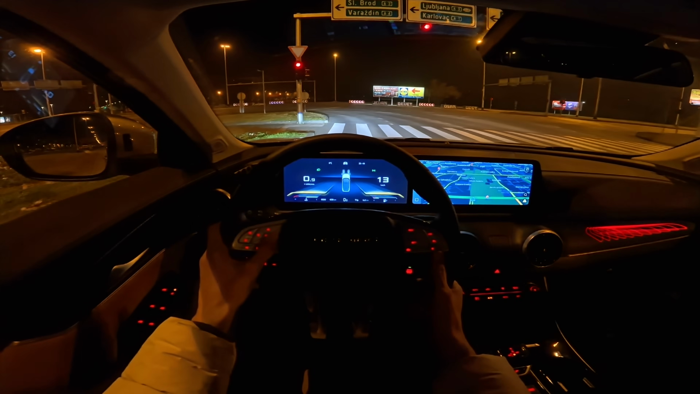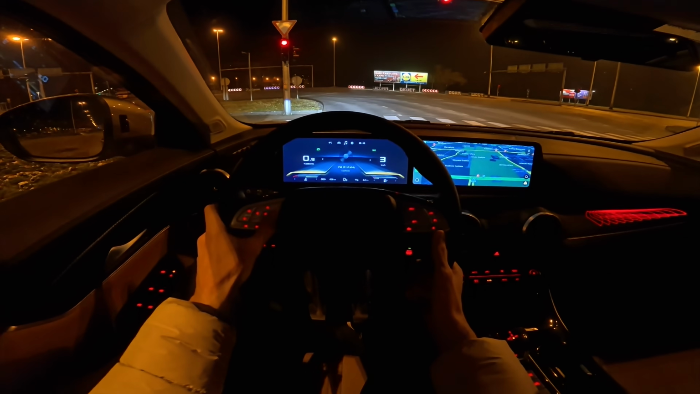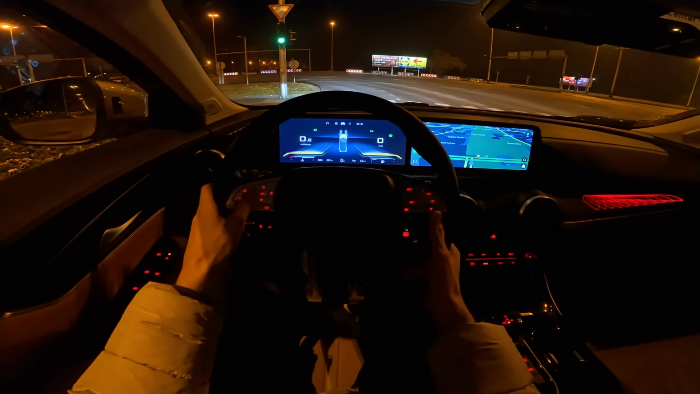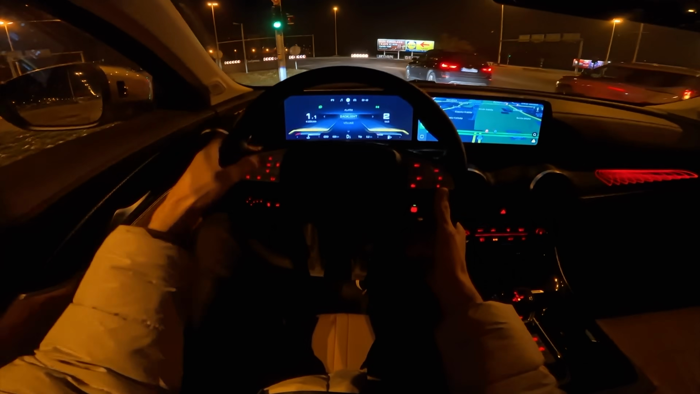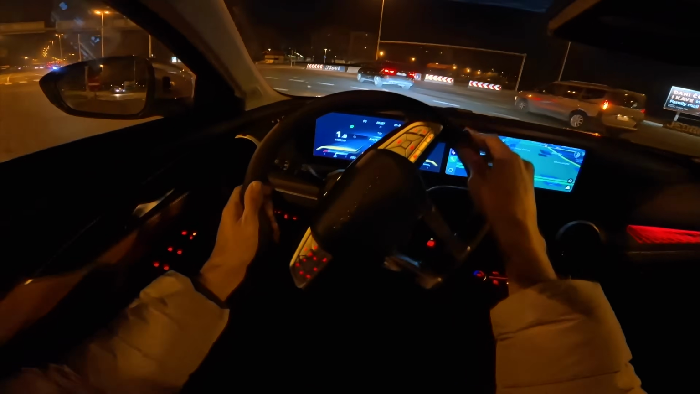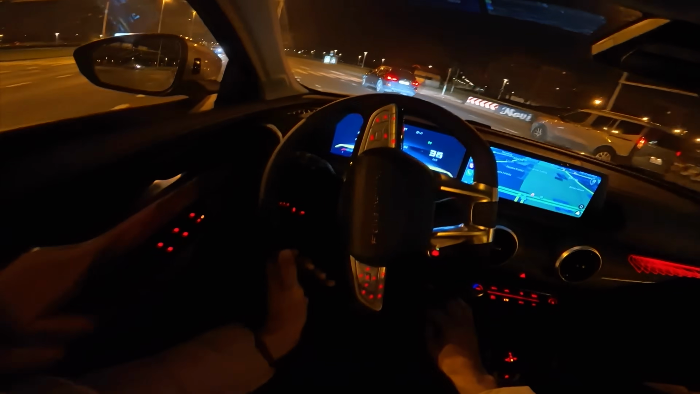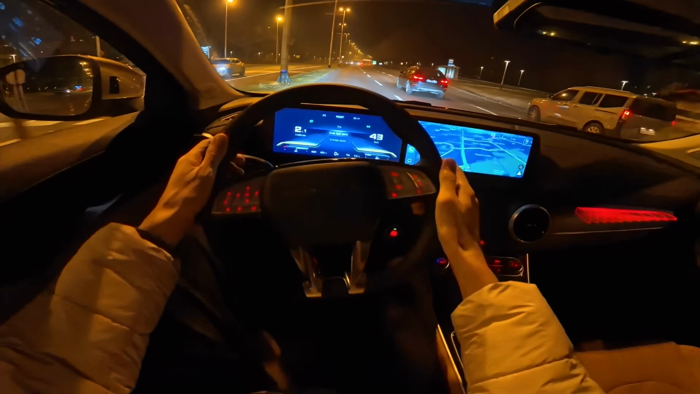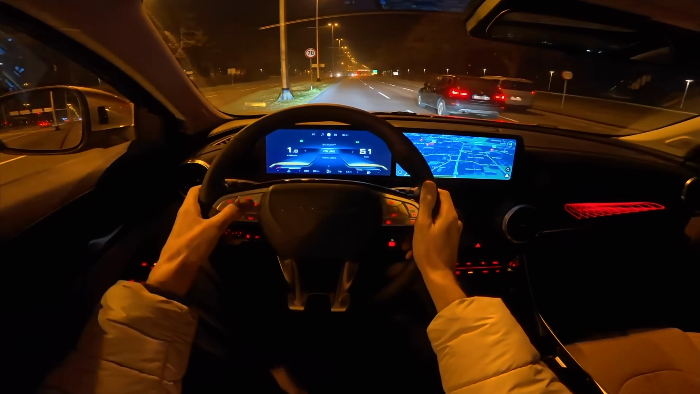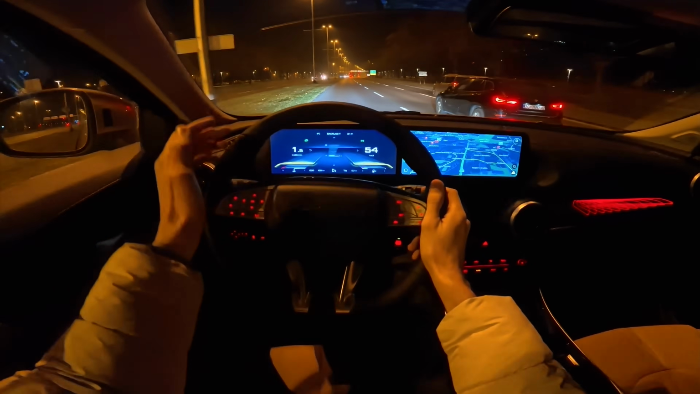If you go to the actual car settings, gear, here it says backlight. If I go OK, you can see here it says average fuel consumption. So this is a trip computer, and if I go back, if I go to volume, it says volume here, and I press in, it's the backlight.